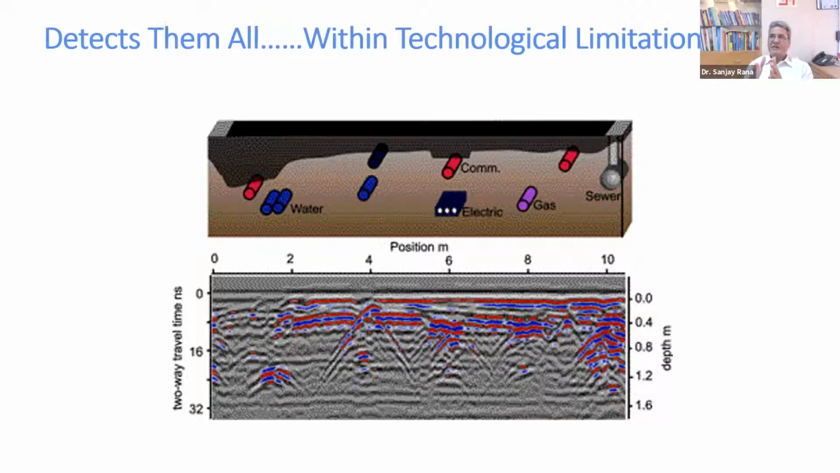GPR is extremely dependent on the soil condition and the size of the utility versus the depth of the utility. A utility at a particular depth may be very visible, but the same utility when it goes deeper might not be visible at all.